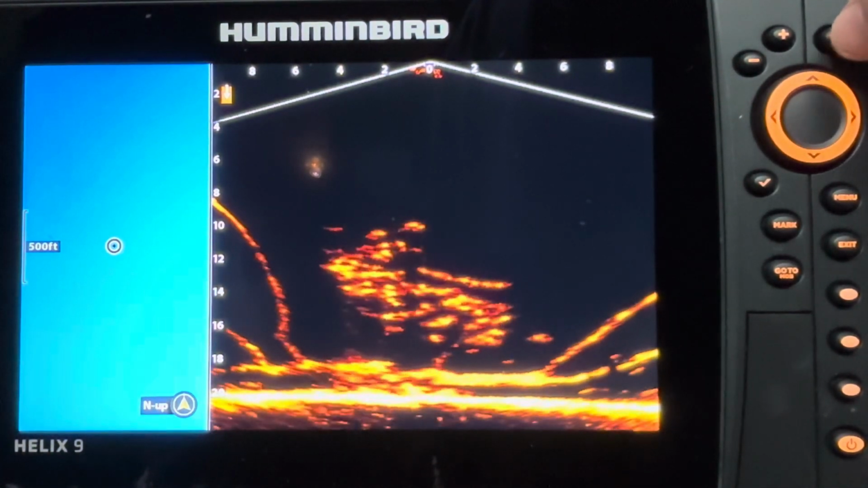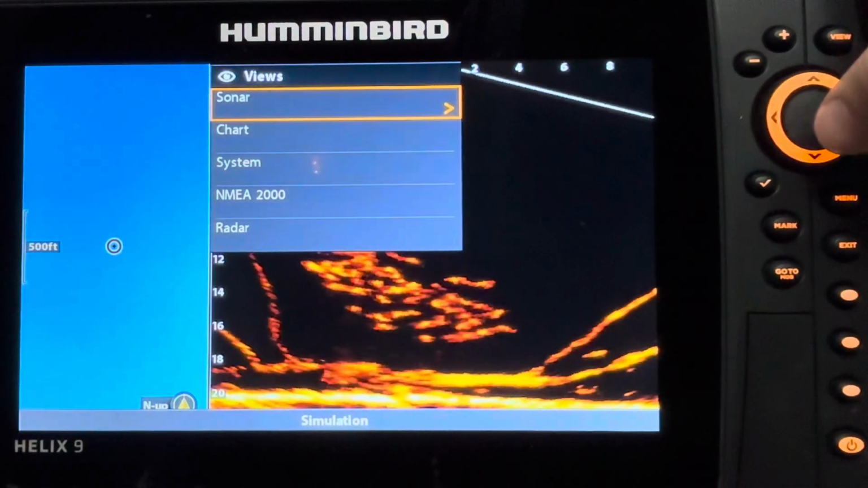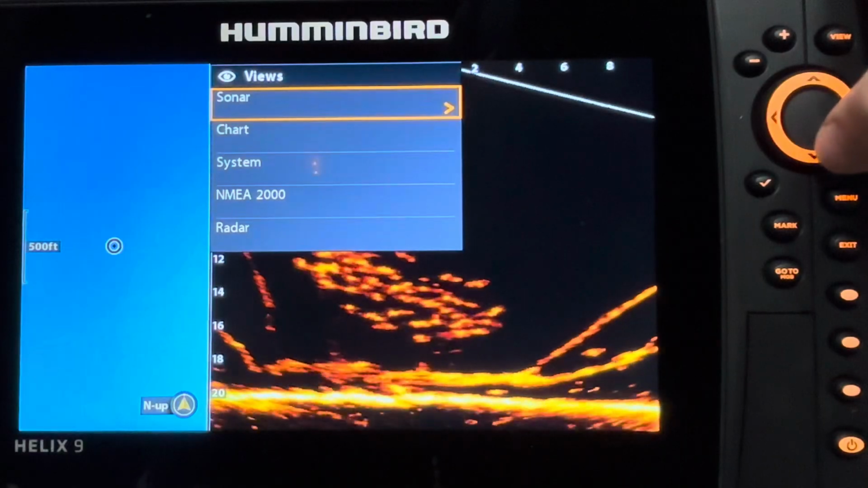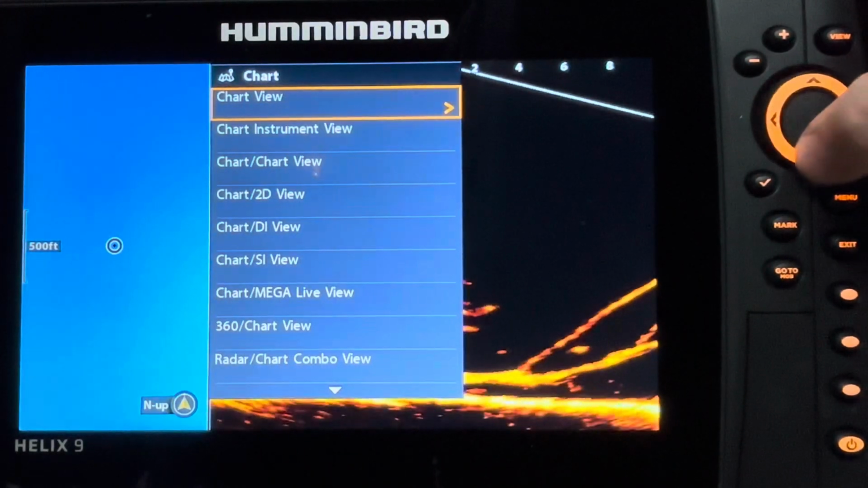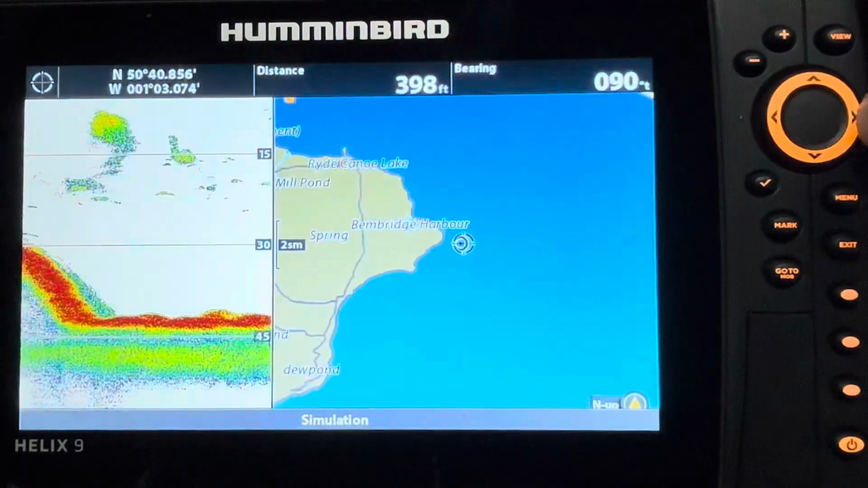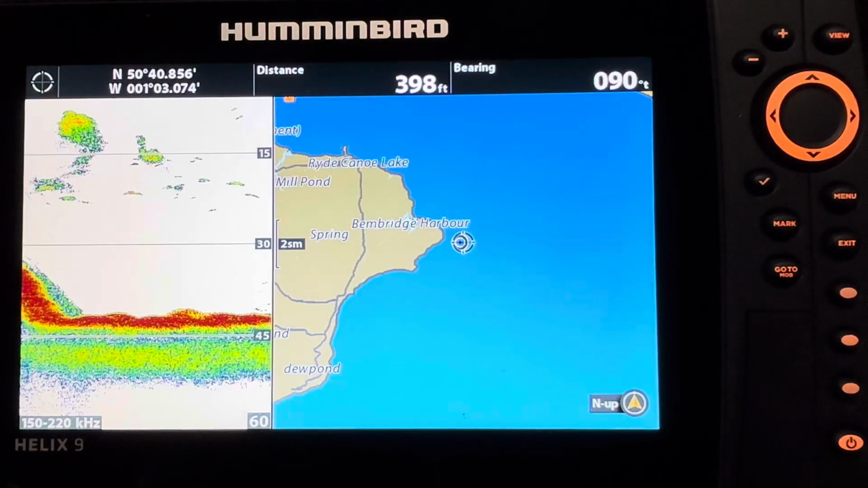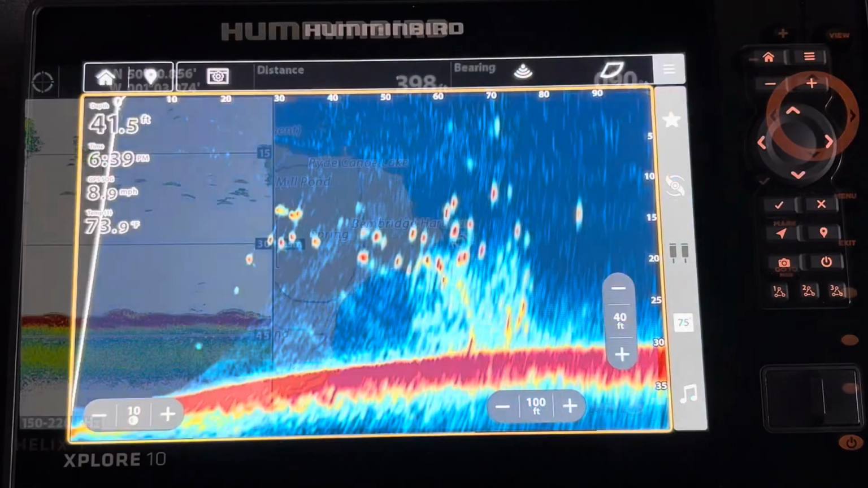If you press and hold the view button, the menu comes up, and let's say I want anything with a map. I go to chart, and let's say I want chart 2D view. I click it, and that takes all the randomness out of selecting a view with the Helix.